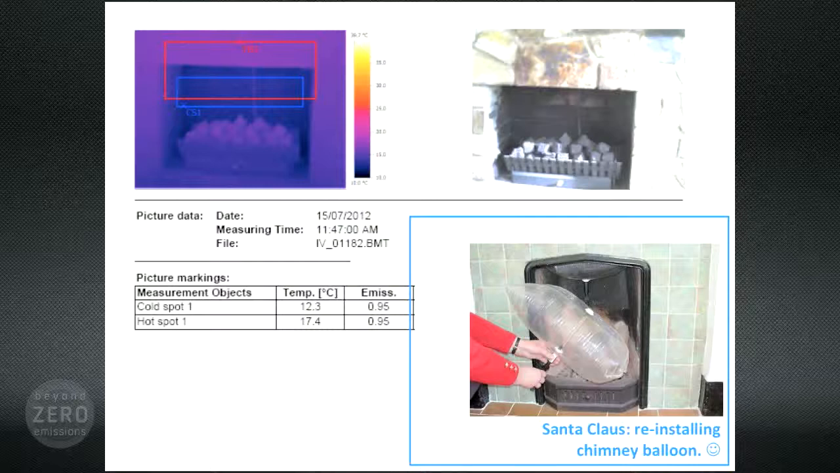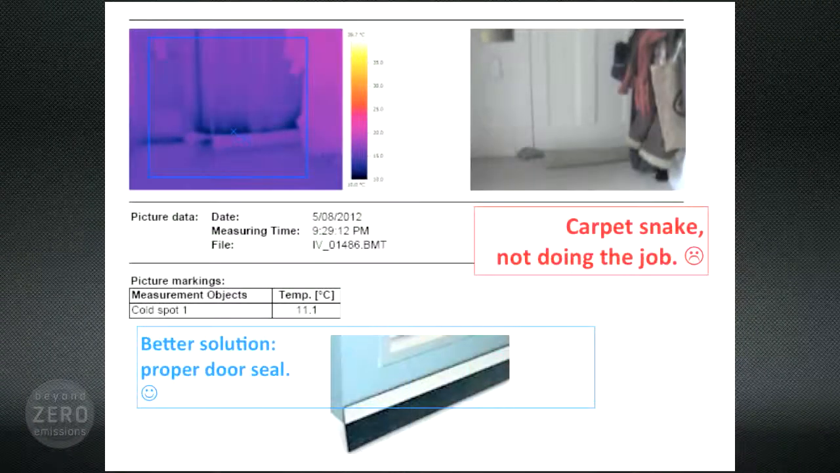Gaps under doors. Here we are measuring a minimum of 11 degrees. I think that was 2 or 3 degrees warmer than it was outside. So this carpet snake's not really doing the job, and a better solution would be a proper door seal. I'm only joking a little bit when I say that thermally, many Australian homes are not much better than glorified tents. And in fact, I've been in more comfortable tents.